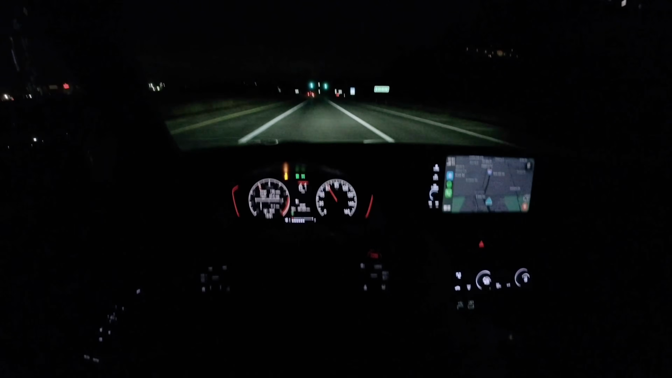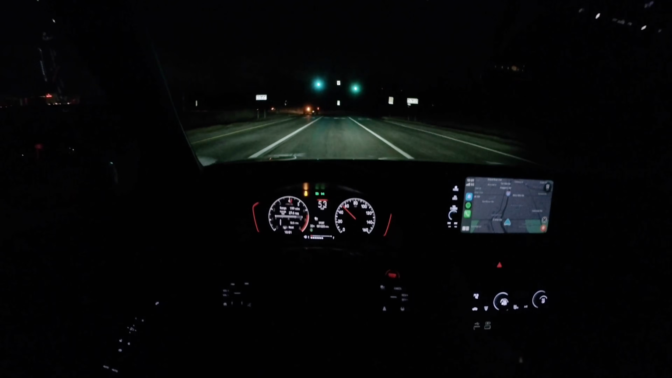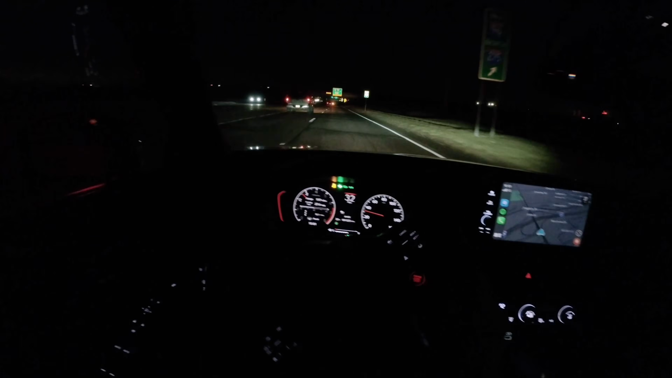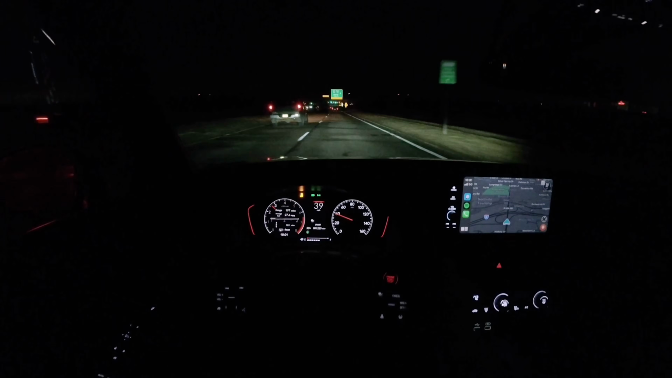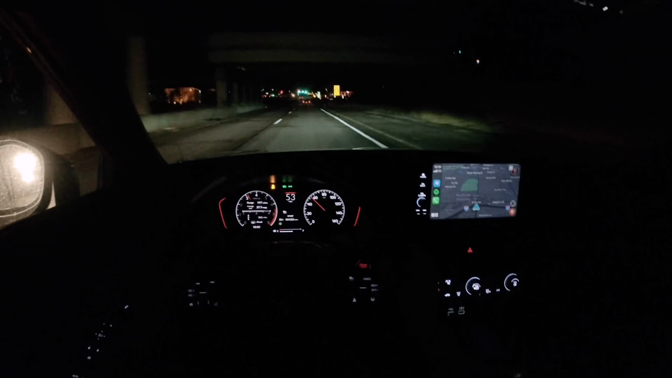So what else have I noticed this week living with the Civic Si? Fuel mileage. This thing gets incredible fuel economy. 33, 34 miles to the gallon in mixed driving without even trying. If anything, I'm having a little bit of fun and still getting those numbers. I'd say you'd easily be into the high 30s, if not low 40s on the highway.